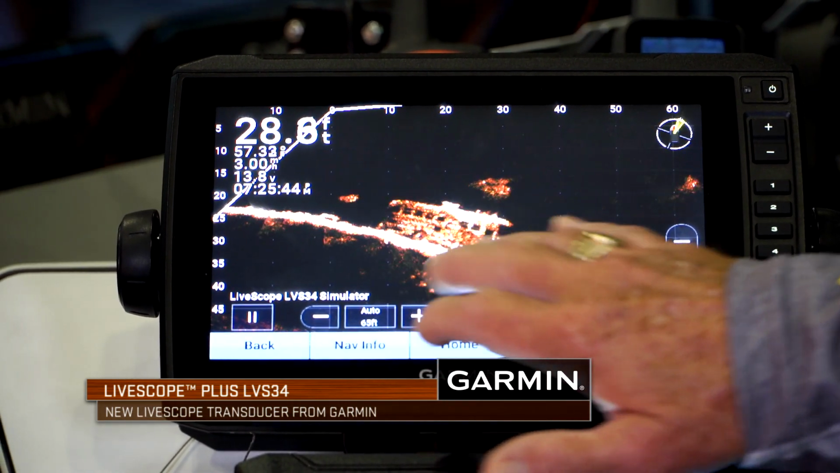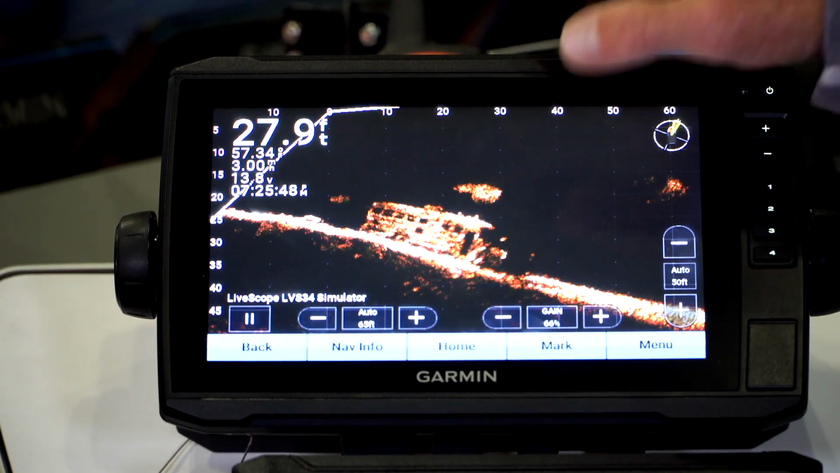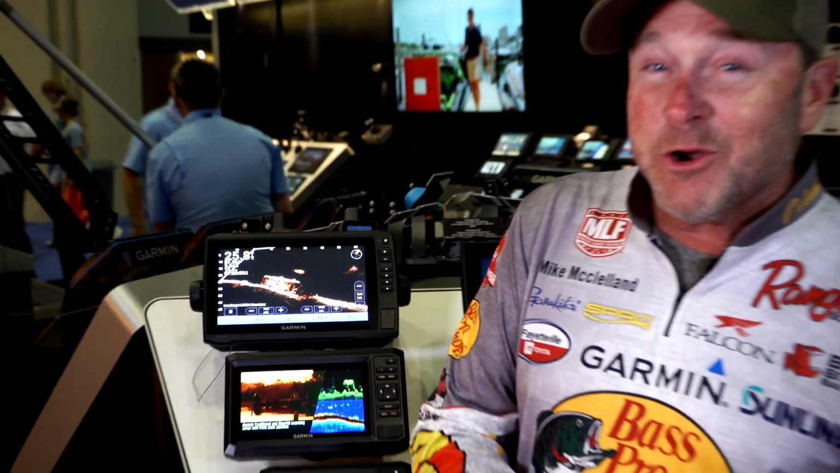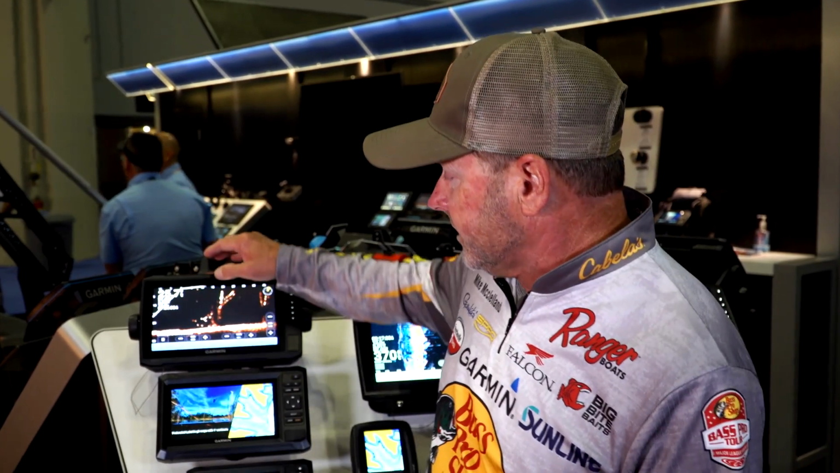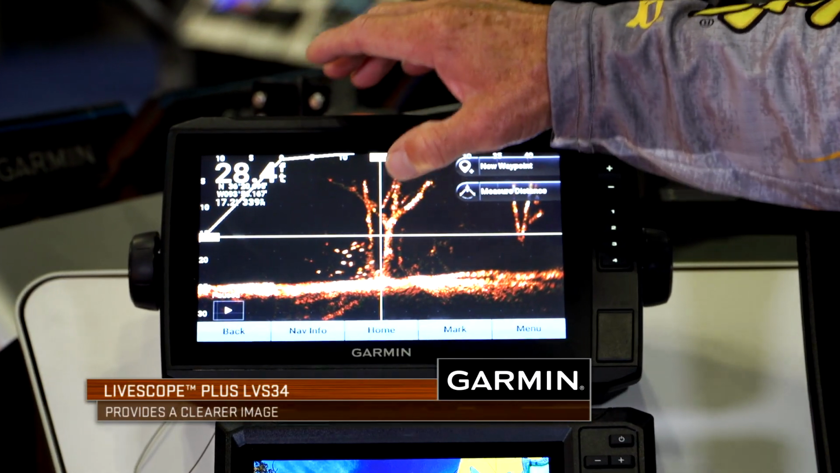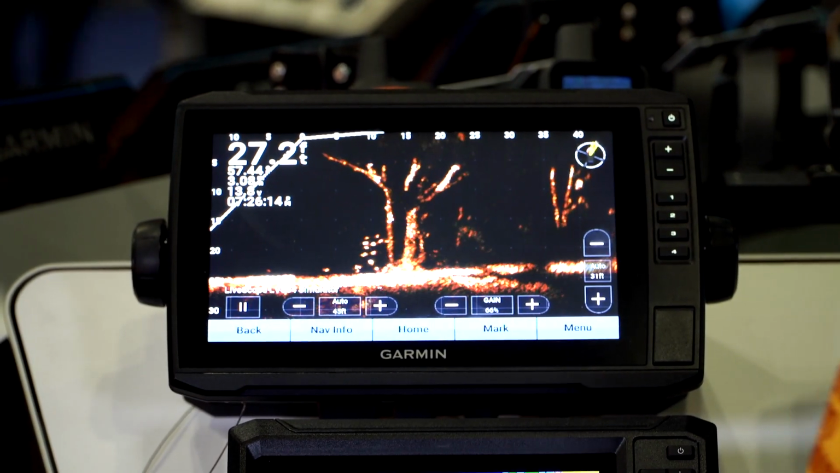I mean, you can see right now, that is an actual school bus. Bait balls right here over the top of it. I mean, you can see the windows in the school bus. I guarantee you there have been more lost cars, buses, campers, whatever it might be in the lake. People are finding them. I mean, right here, you're looking at trees. The biggest thing about the 34 is the clarity. Right here, you can actually see that's a drop shot going down. You can see the weight and the bait all in one shot. So it's just incredible the clarity you get from the new LVS 34.